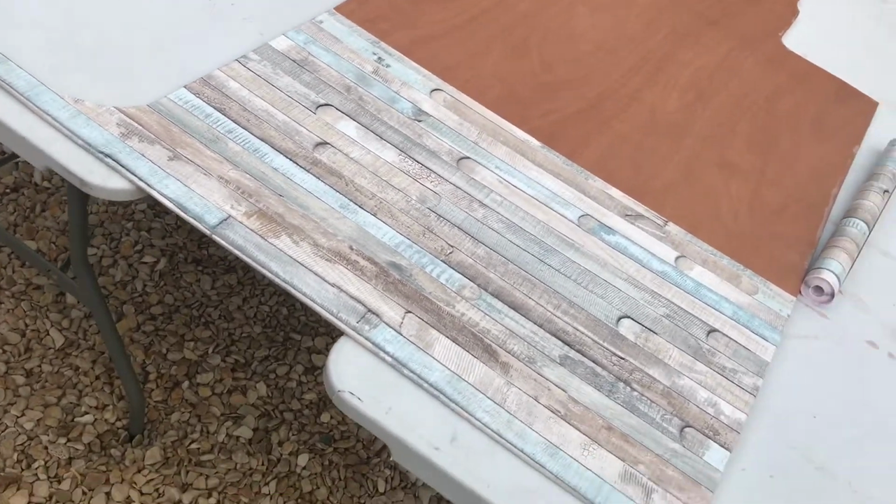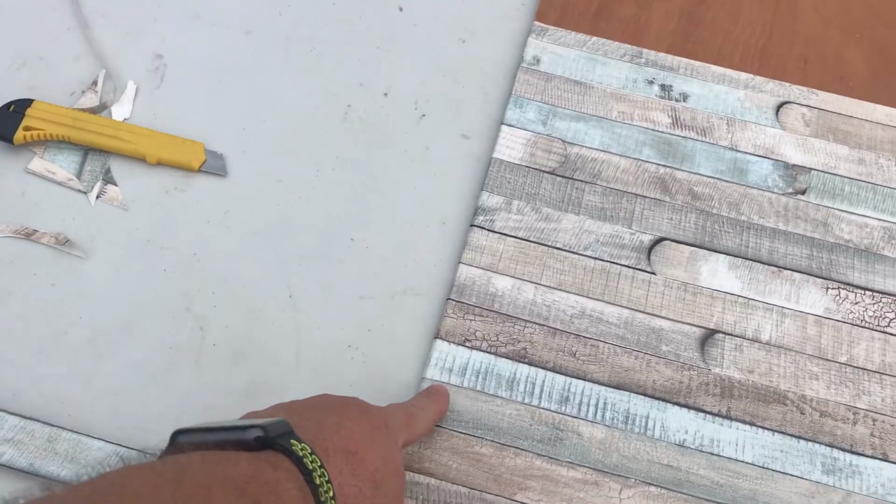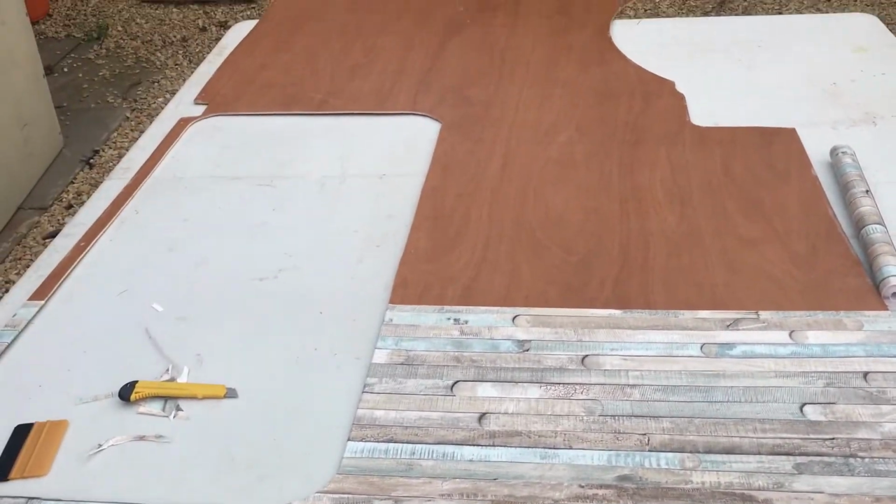As you can see, it's just like Nina's. I'm going to put some of that black knock-on trim around the inside of the window, if I've got enough to fit. So, right, I'll come back to you when that's done.